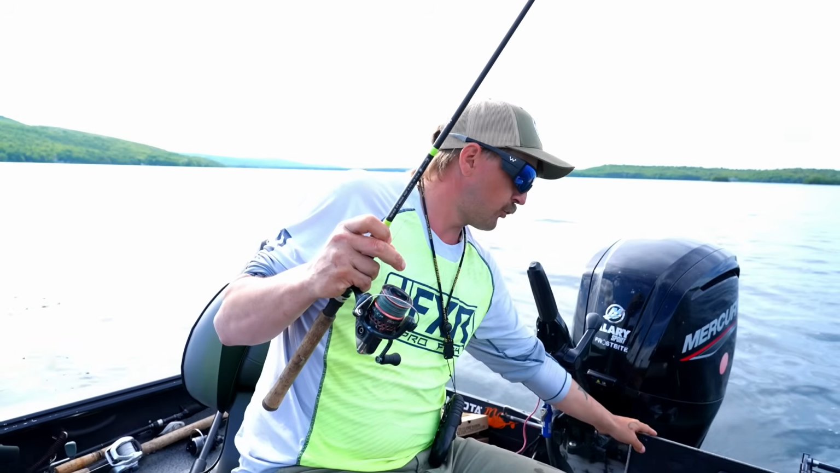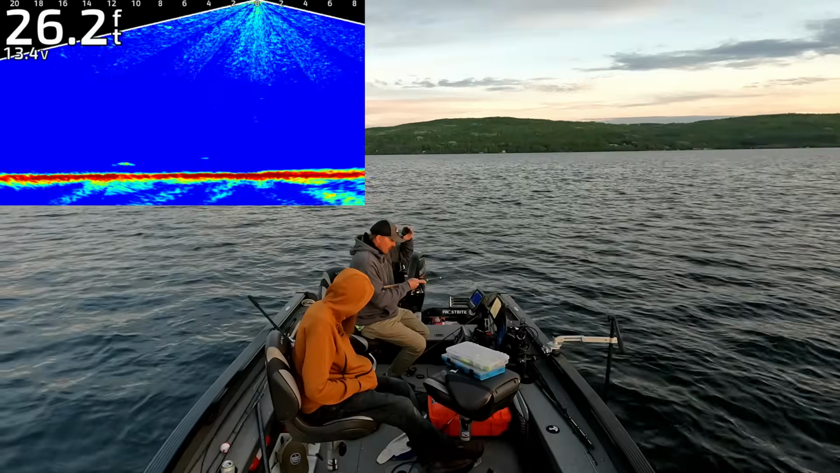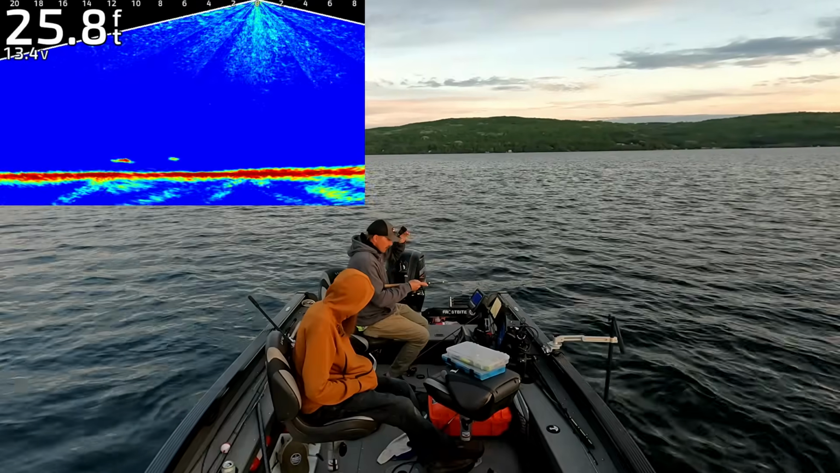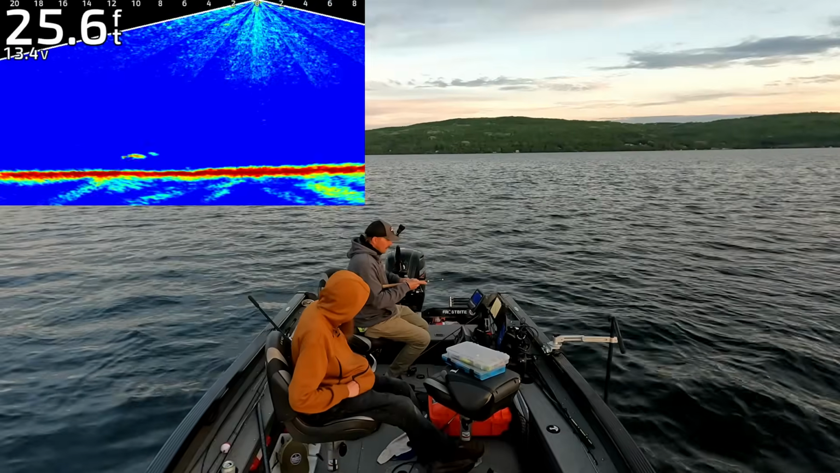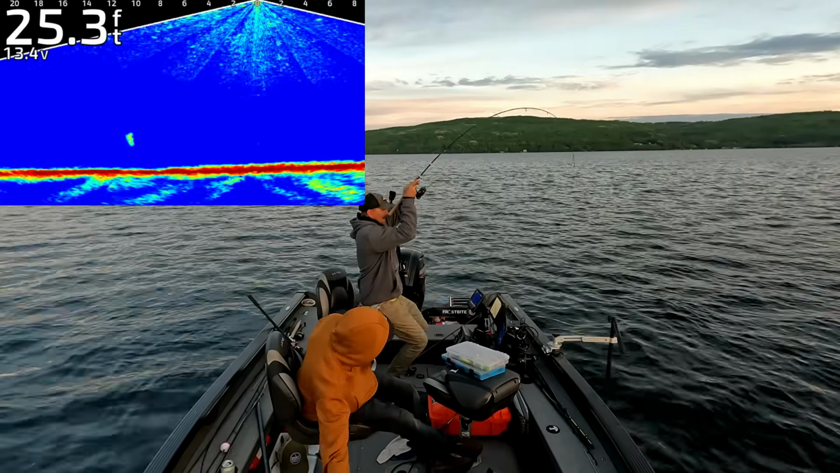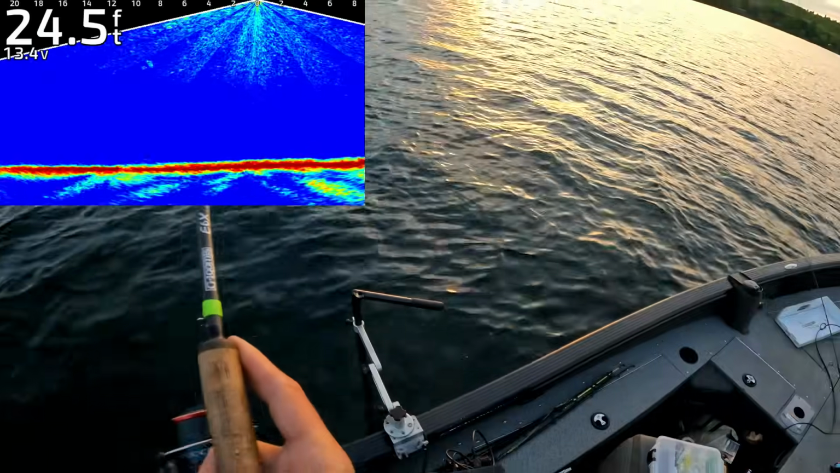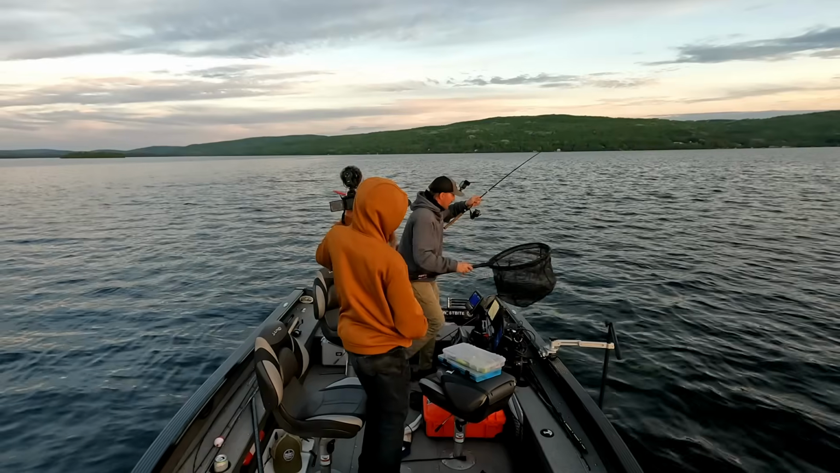We got a nice box of fish, 2 walleye, 2 whiteys. Supper. Come on, that's a nice one. Yes, that's a good one. This is gonna be a net fish for sure. This is gonna be a net fish.